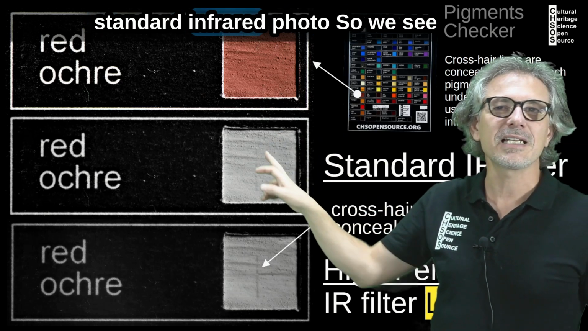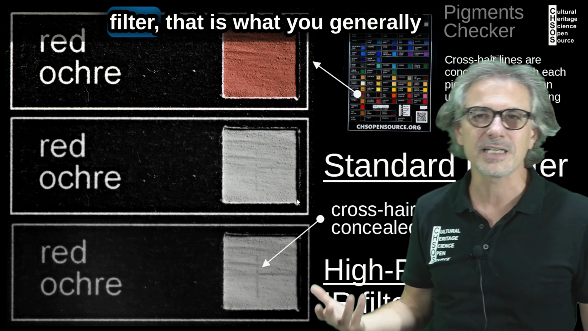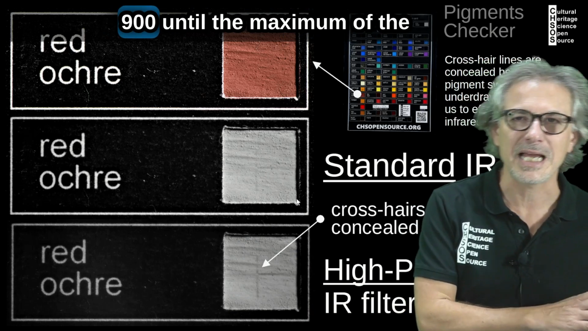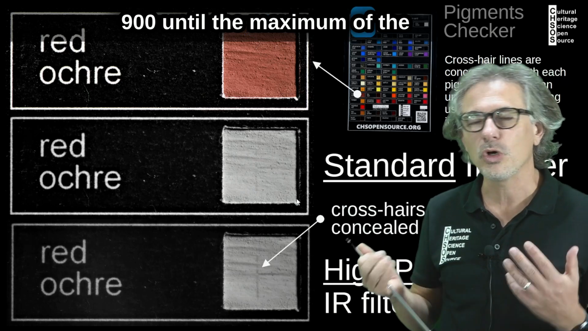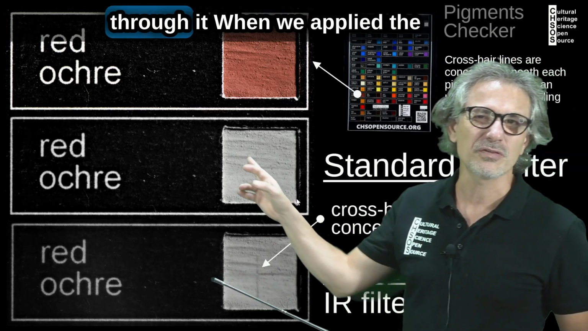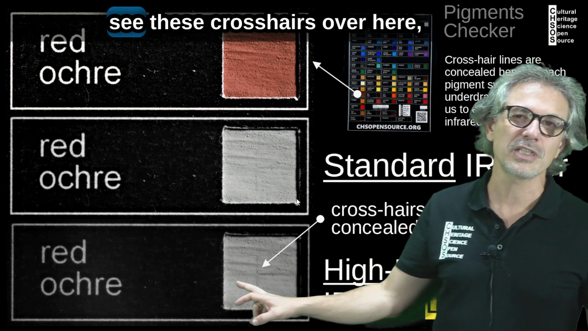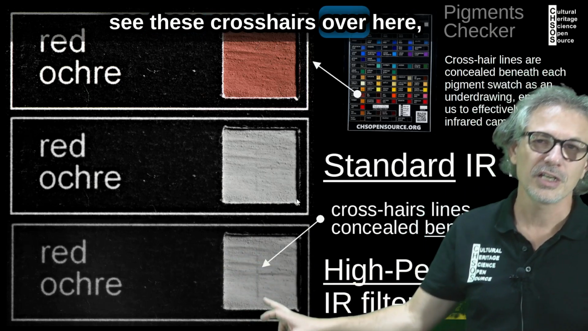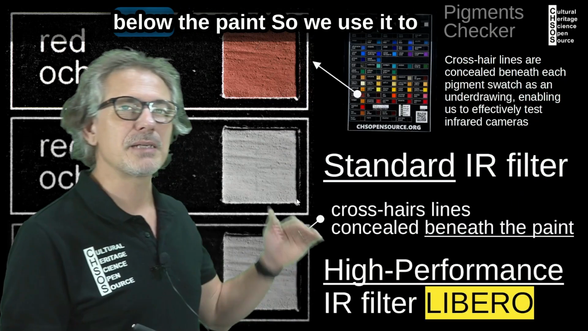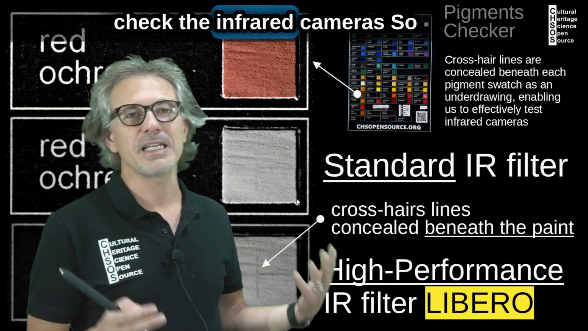This is the standard infrared photo, so we see that with our standard infrared filter, that is what you generally find, covering basically from 900 nanometers until the maximum of the camera, red ochre is pretty opaque, so we don't see much through it. When we apply the specialized filter, we start to see these crosshairs over here, horizontal and vertical. These crosshairs are painted below the paint, so we use them to check an infrared camera.